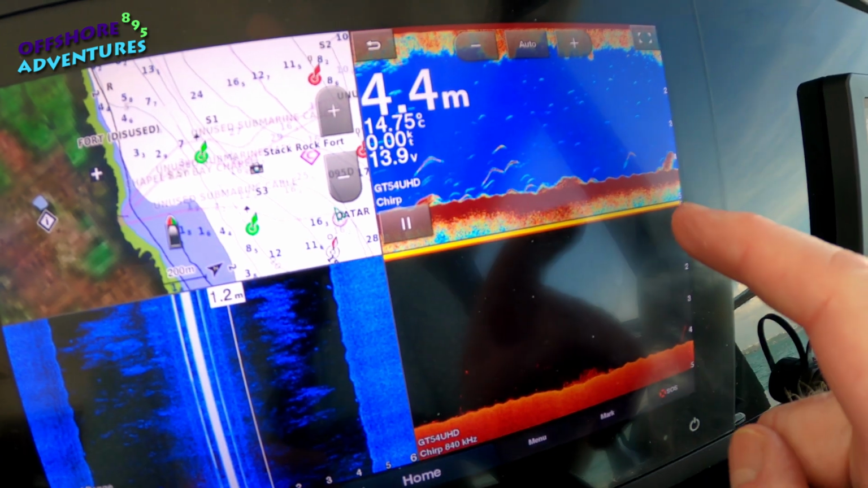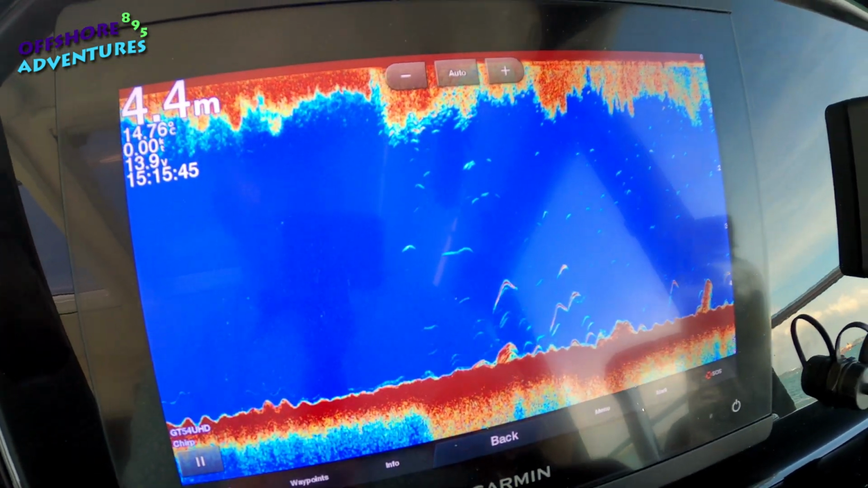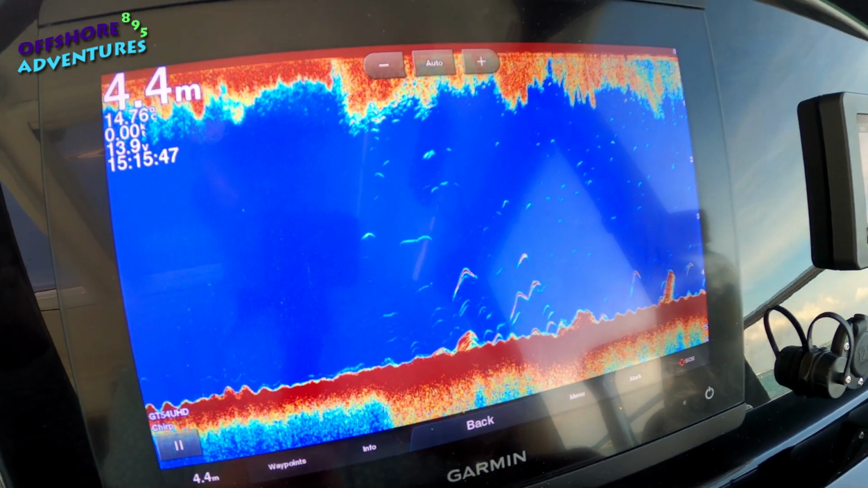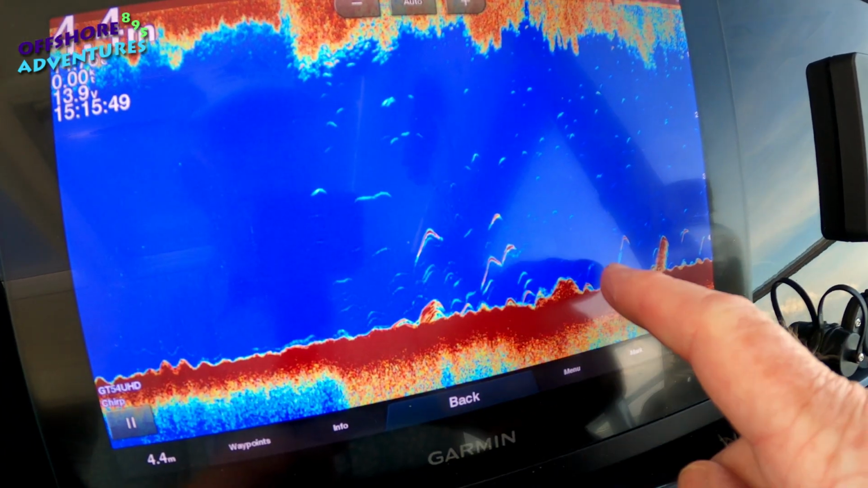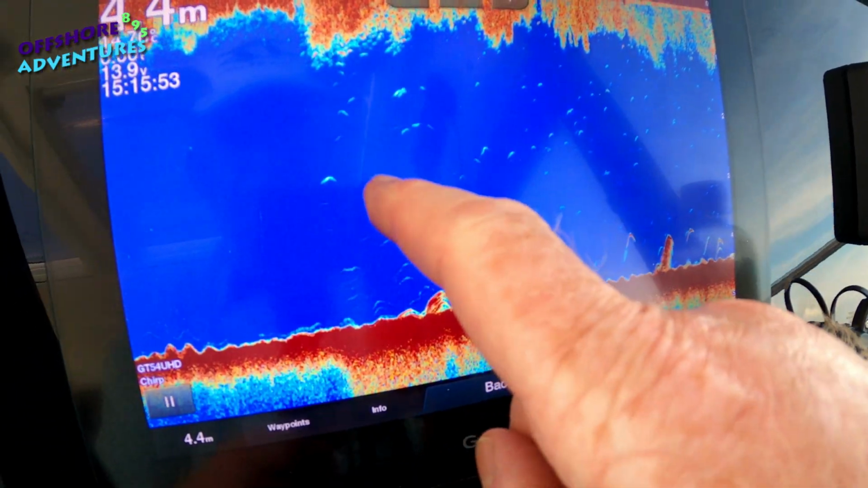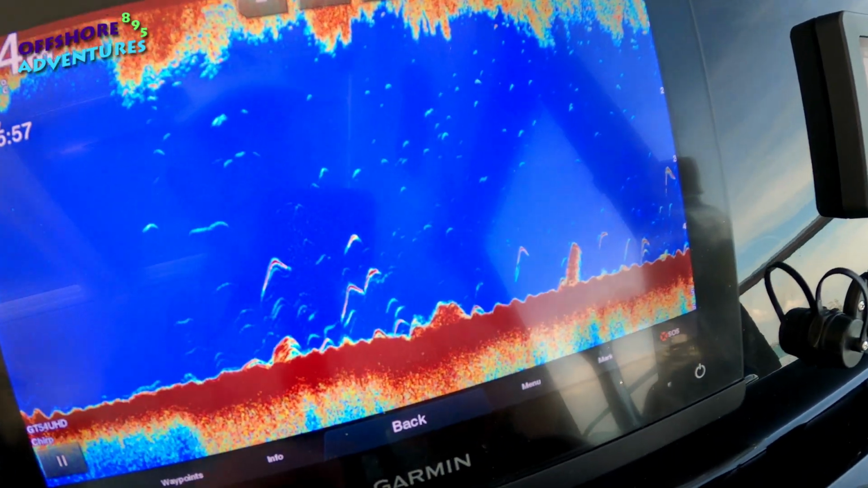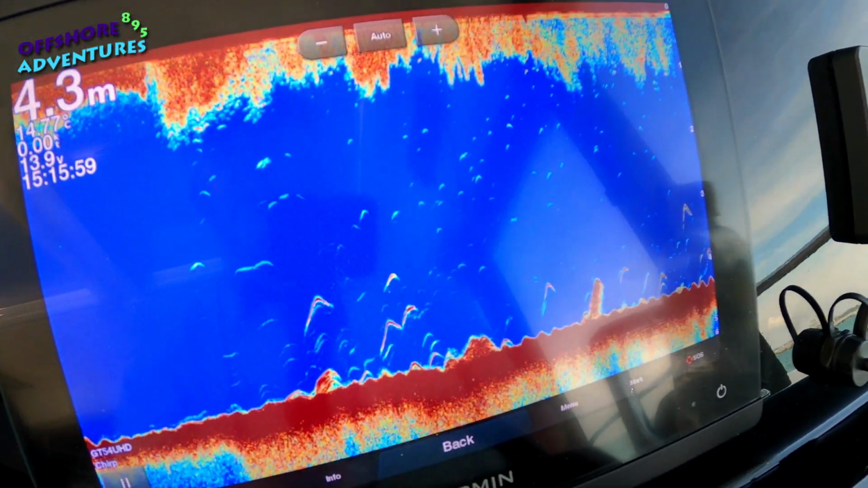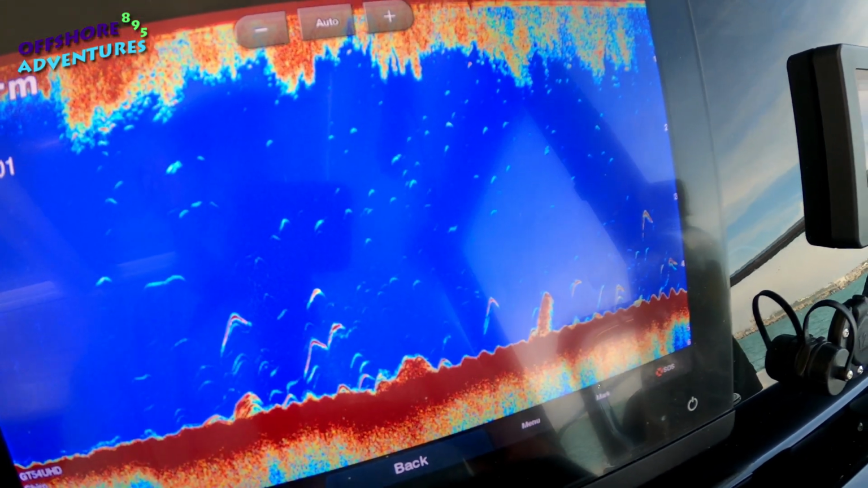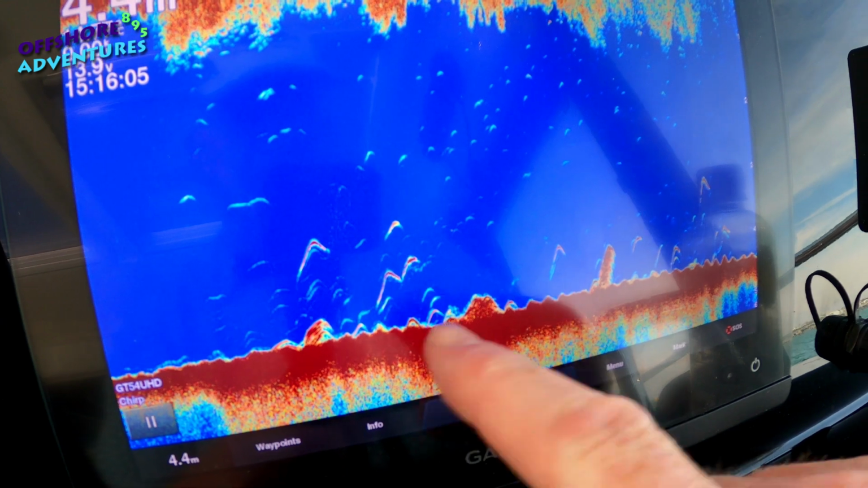And then you can go, for example, into this screen, magnify it up so you've just got that one screen, and then some of this at the bottom here might well be weed, but some of these other smaller indications here are possibly, and there you hear the little chirp going off again, probably fish as well. You get obviously the seabed represented there.